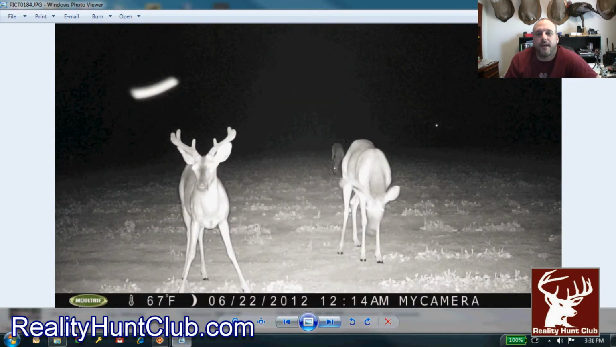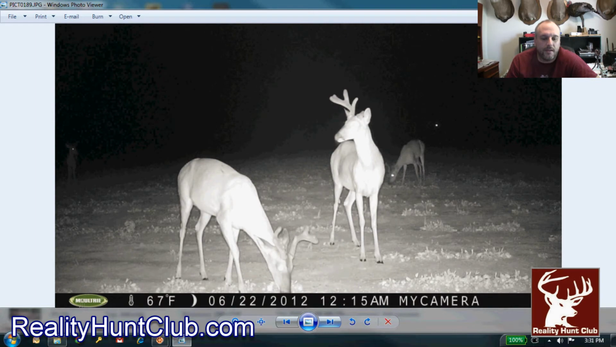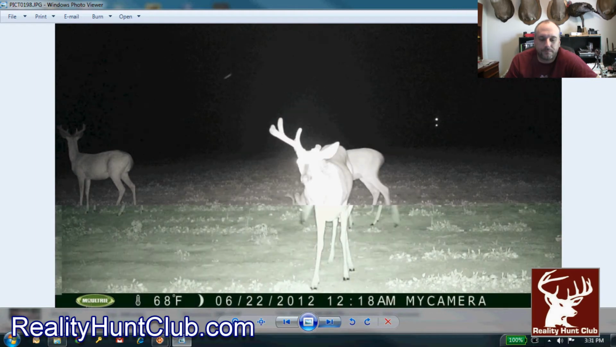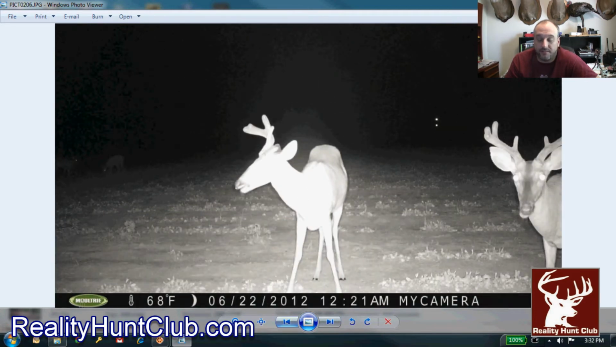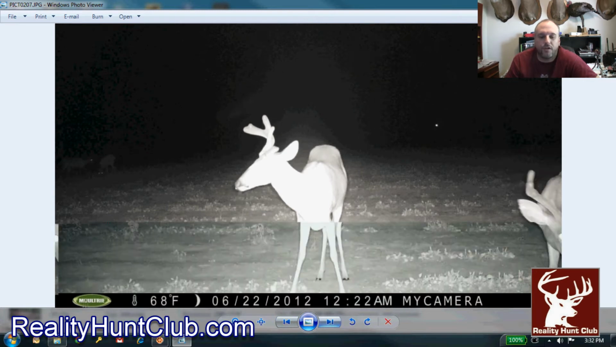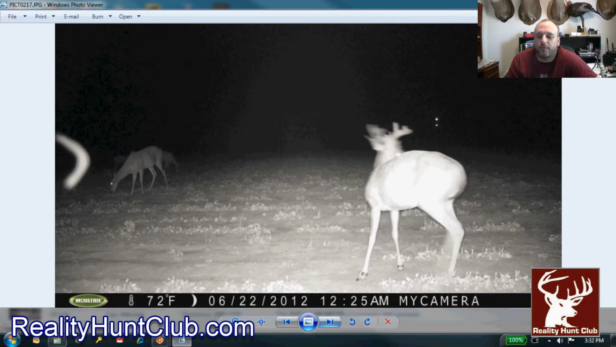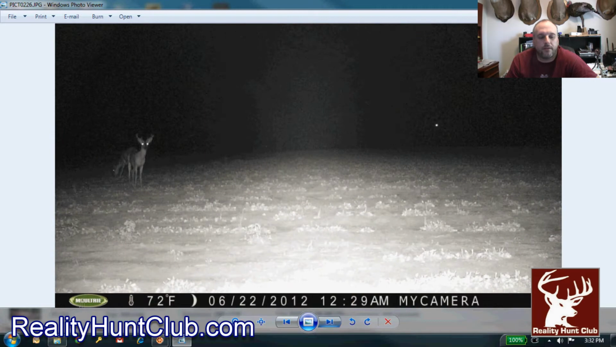I don't like the fact that he had the same characteristics last year, and now he's doing the same thing this year. I don't think it's genetics. I think he just damaged that pedicle, and that's just the way it is. But we keep flipping through these photos, and these are the June ones. That's a nice buck right there. Nice young bucks. They're both young bucks. We don't think it's genetics because we've never seen it before. We think he's just damaged that pedicle.